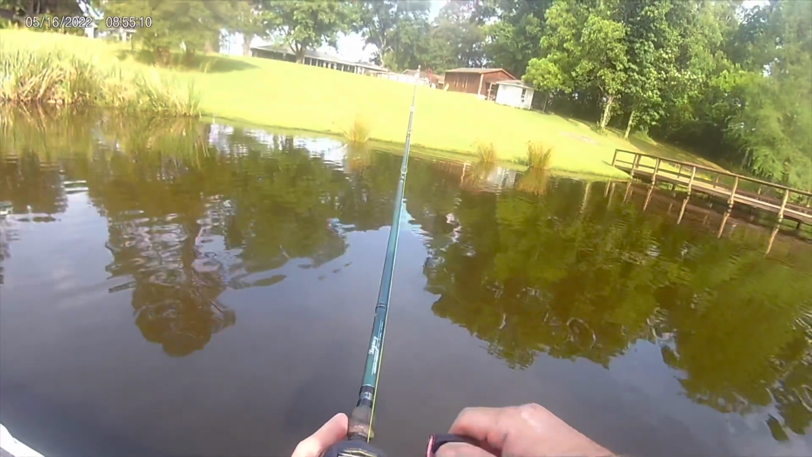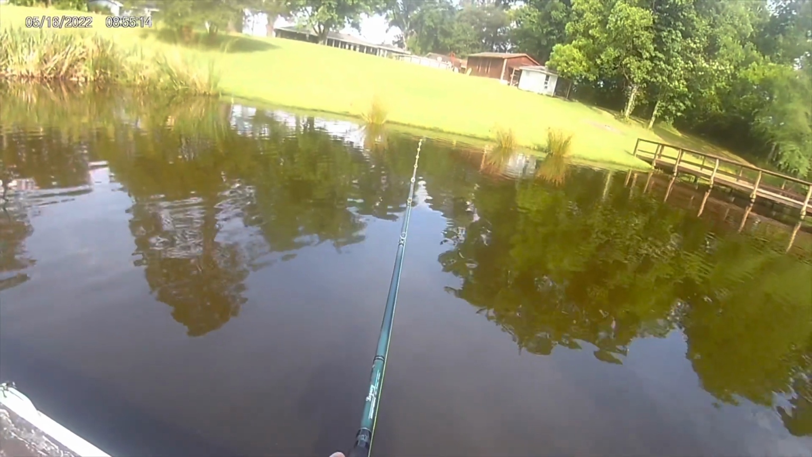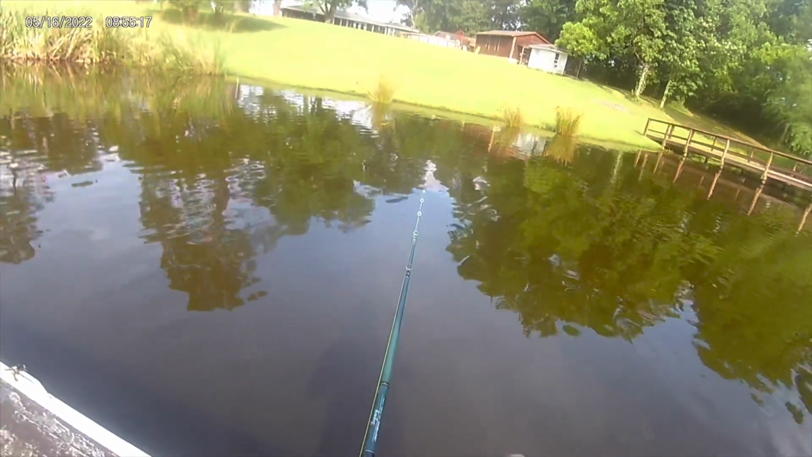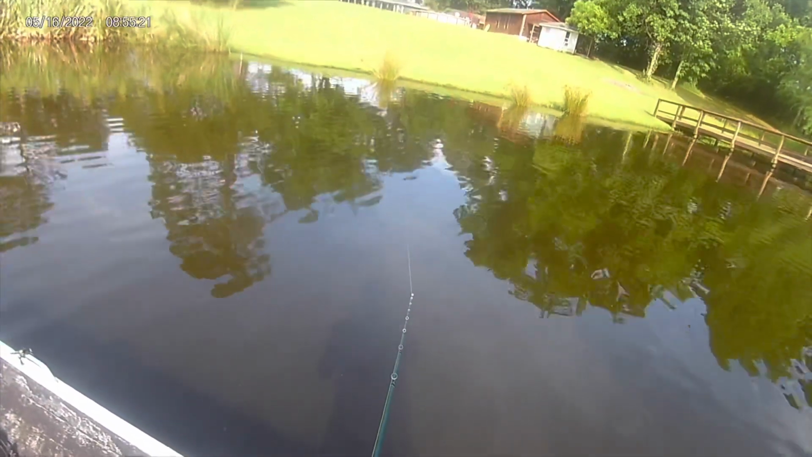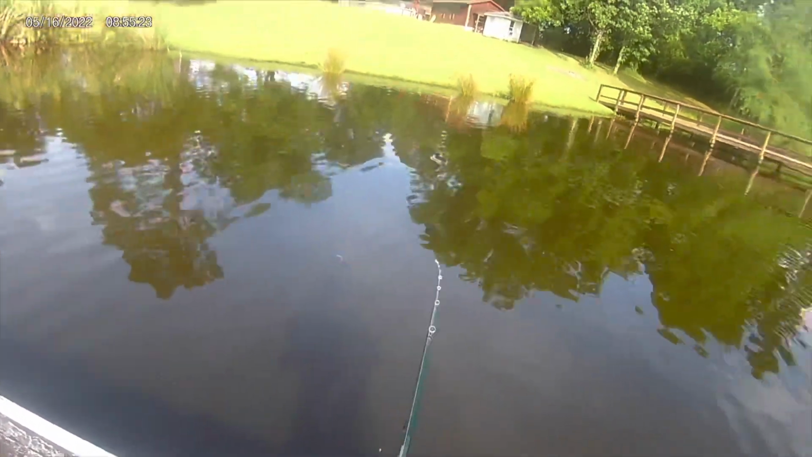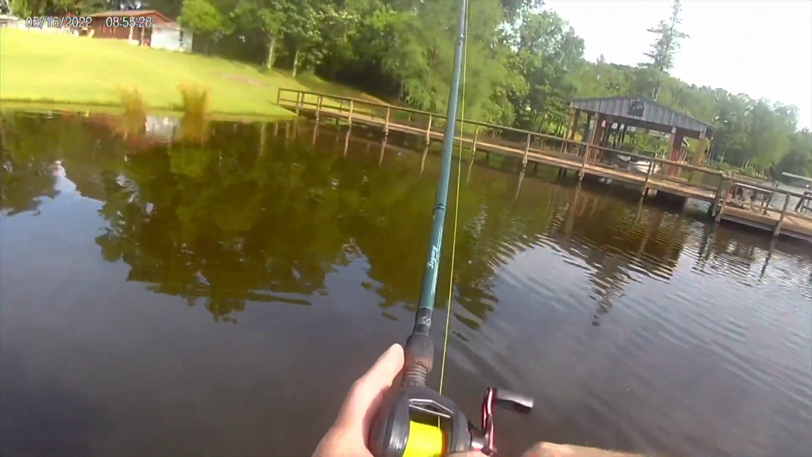Notice as I'm getting closer, I'm dropping the rod tip. Dropping the rod tip keeps the bait down, number one. And then number two, it keeps the slack in the line. The slack in the line is imperative. You cannot fish without the slack in the line. If you don't have slack in the line, you'll miss 90% of the fish that bite this thing.